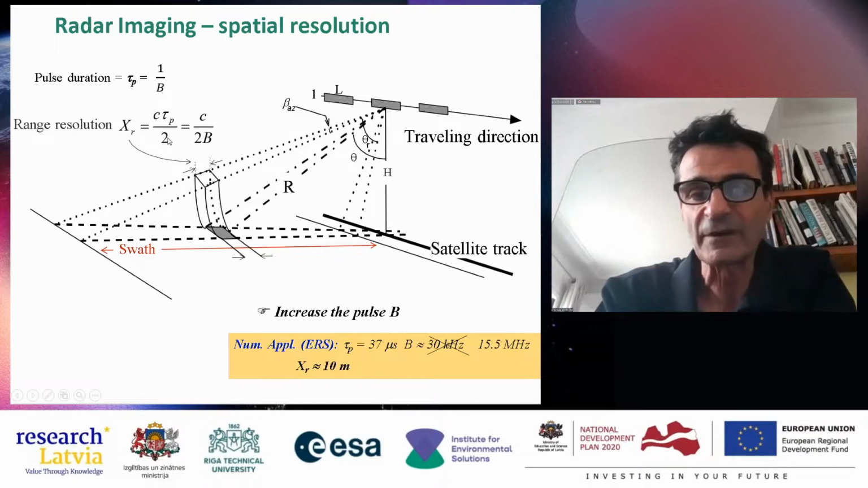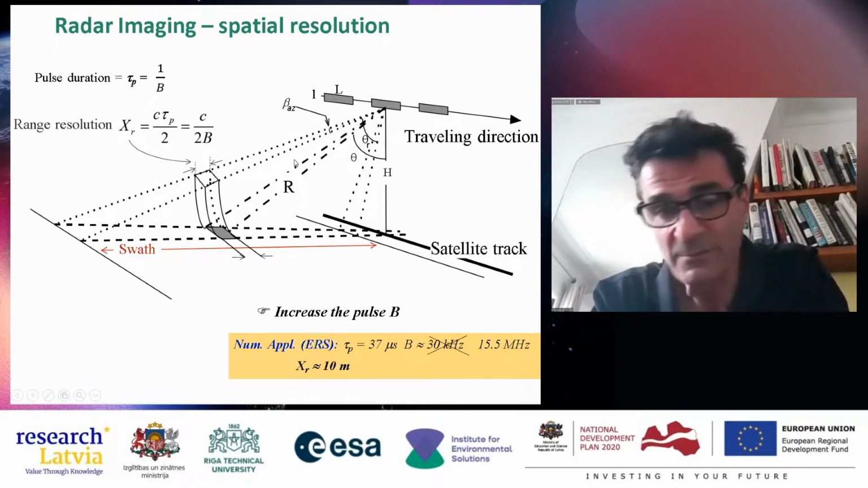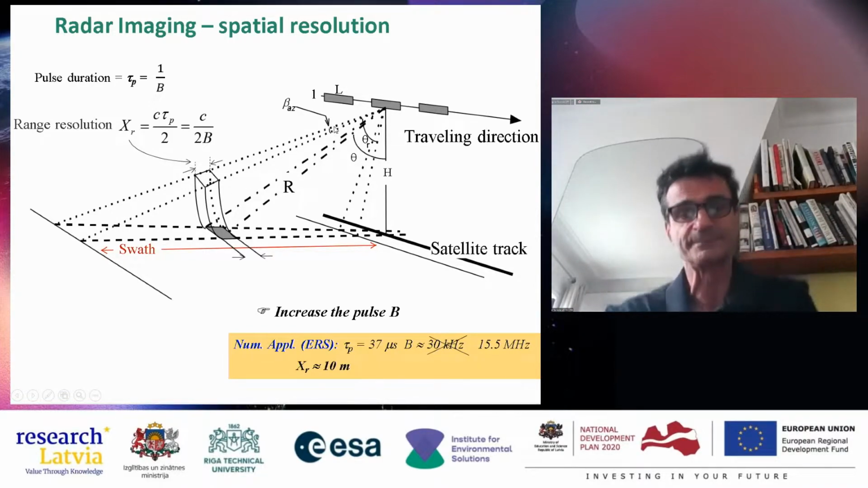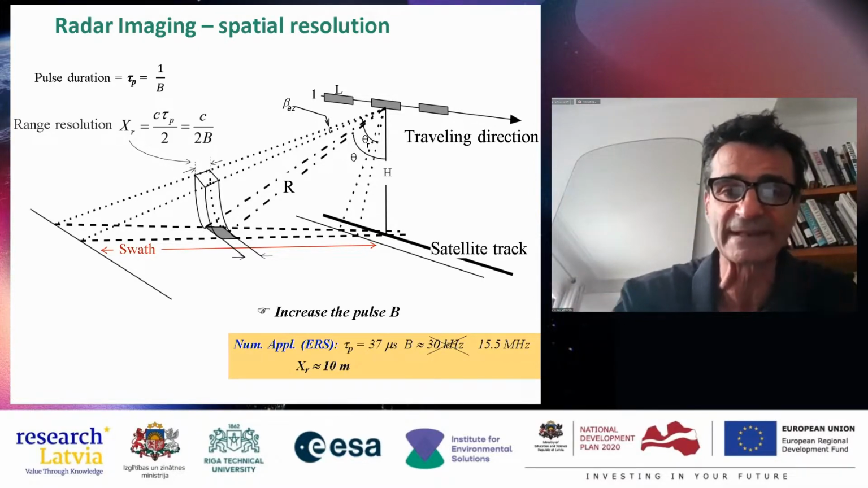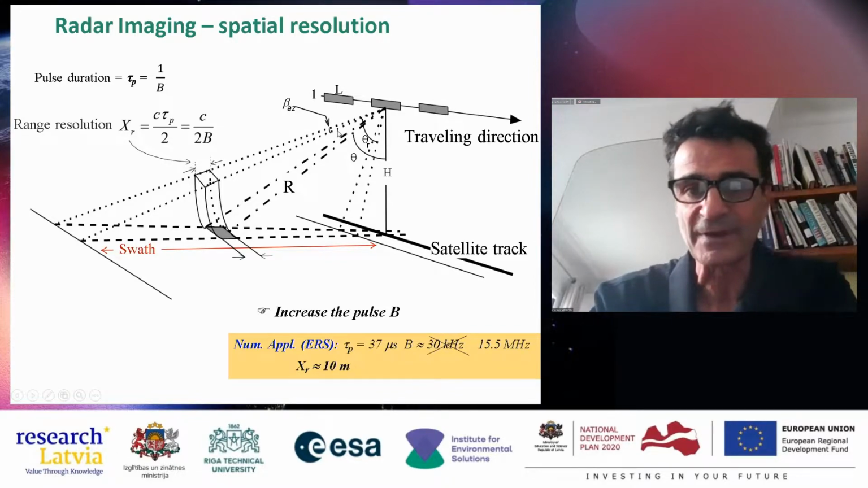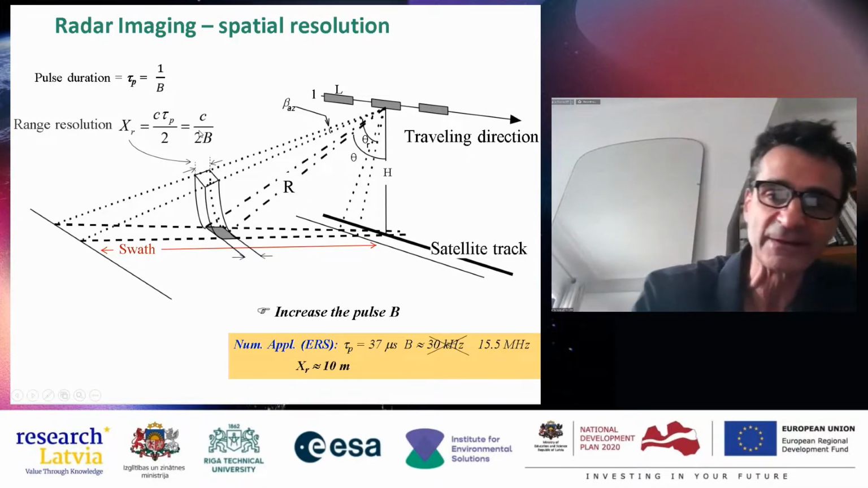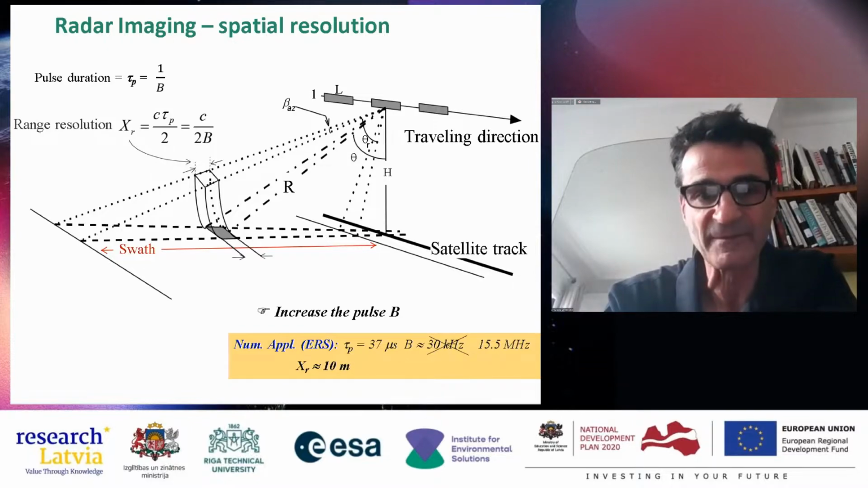And the factor 2 corresponds to the one way back of the pulse. This is when you are in a monostatic case, when the receiving antenna is the same as the emitting one, you always have this factor 2 corresponding to one way back of the wave.